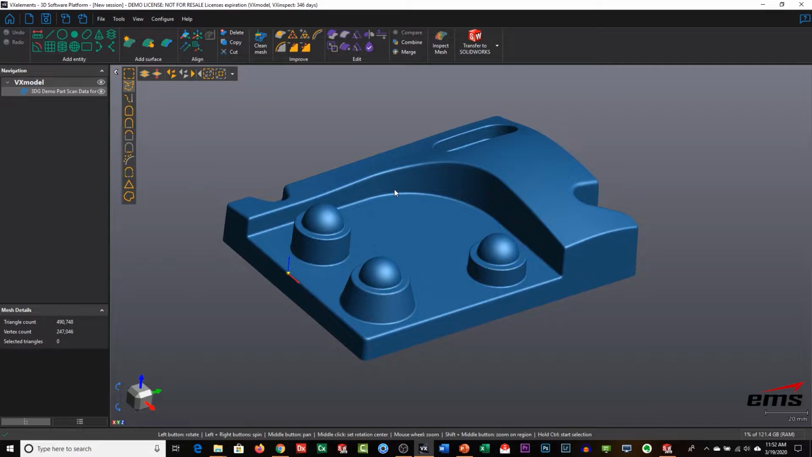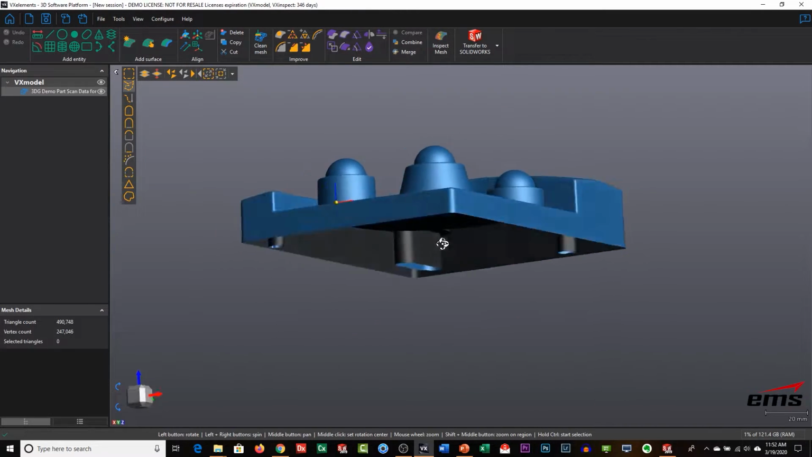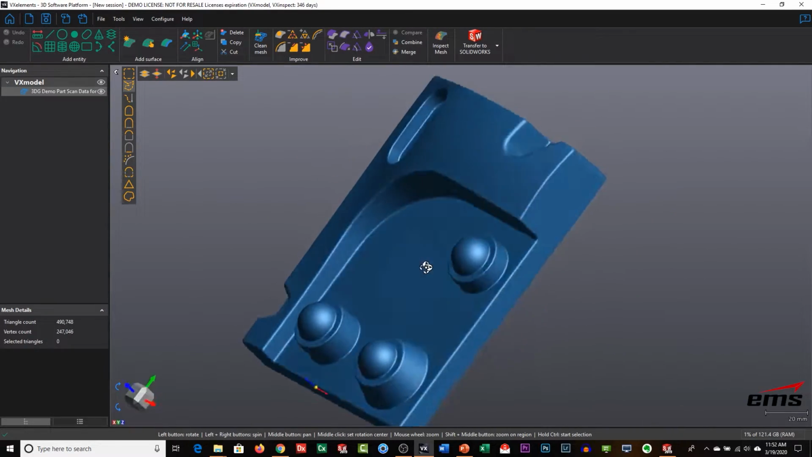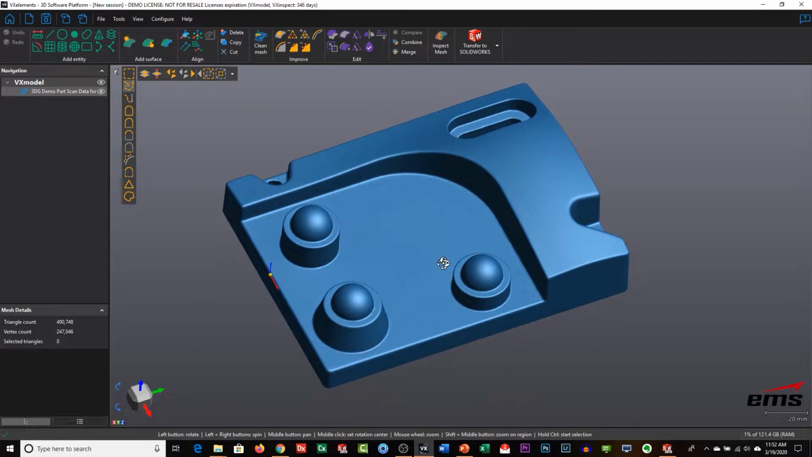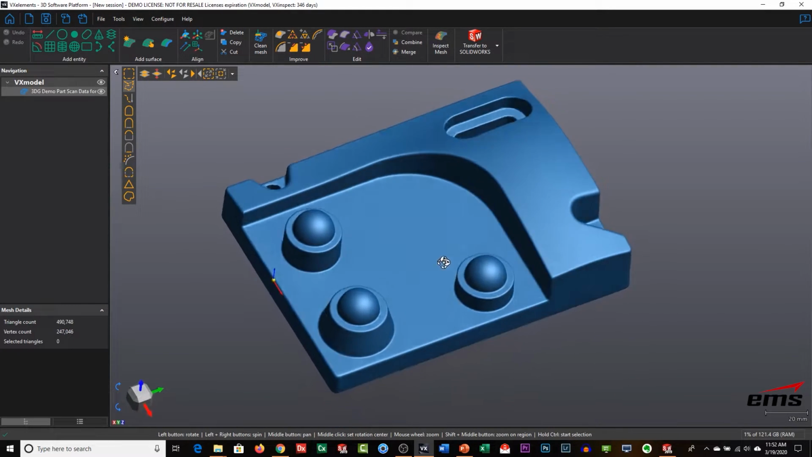It is an add-on product. The basic product from Creaform is called VX Elements, and that's your basic capture software. That's included when you buy a scanner. VX Model would be an add-on. So when you're done scanning, you tell it you want to start modeling. You'll see our model here. It was just a small plastic part. We scanned the top of it, didn't bother with the bottom because it's flat, and you can see that scan data.